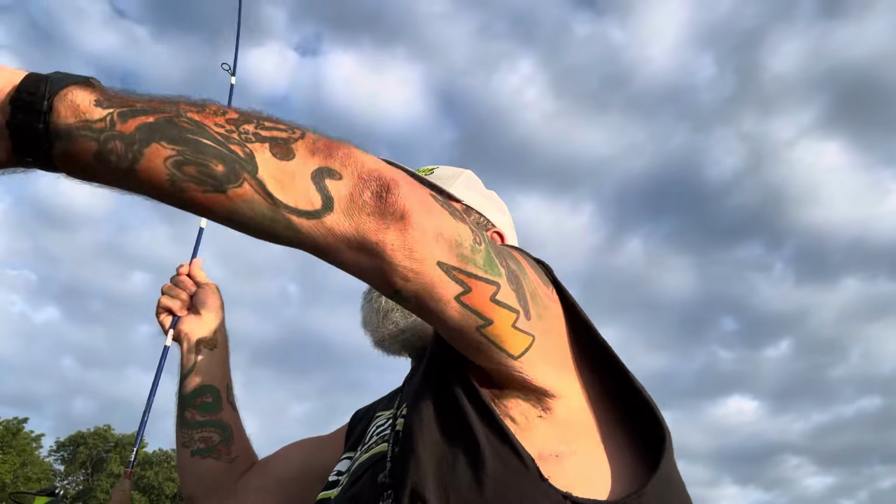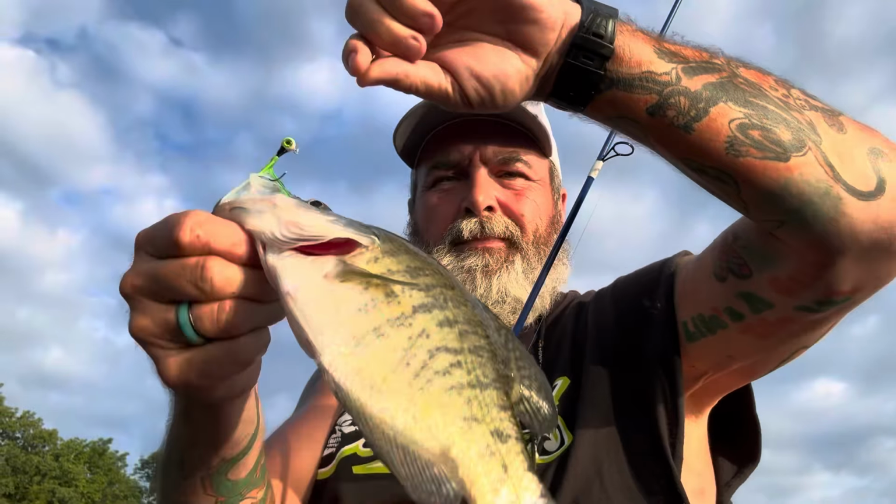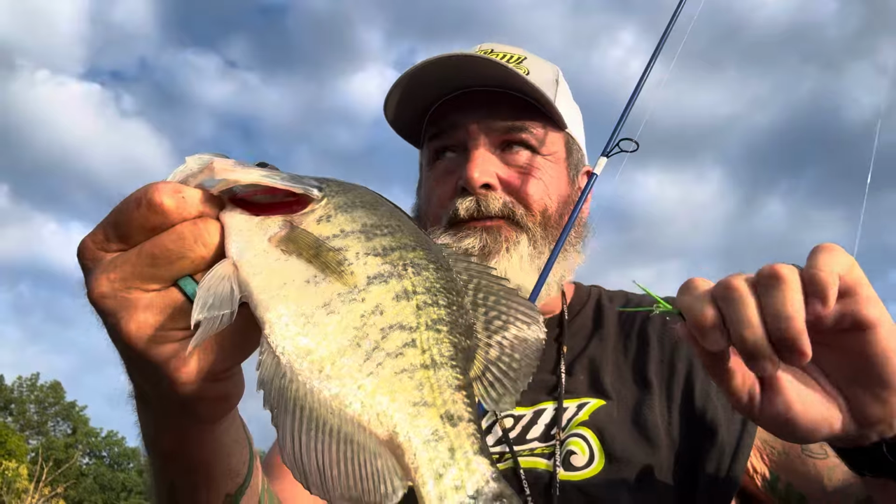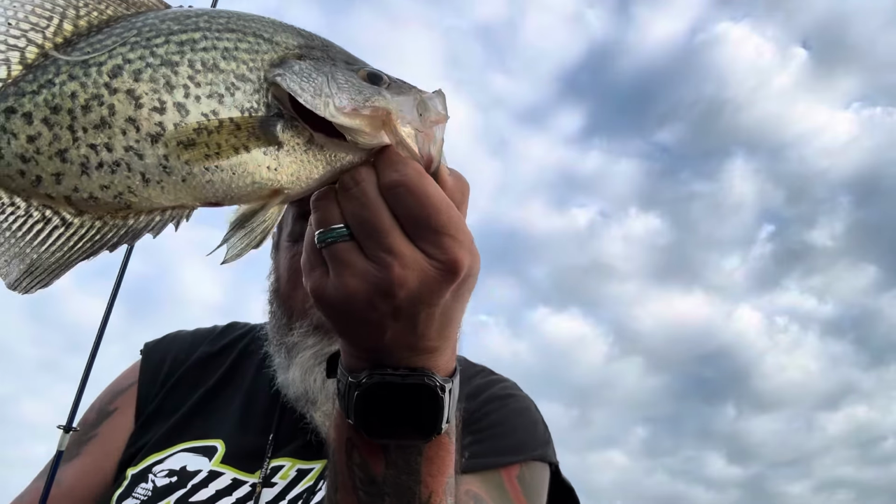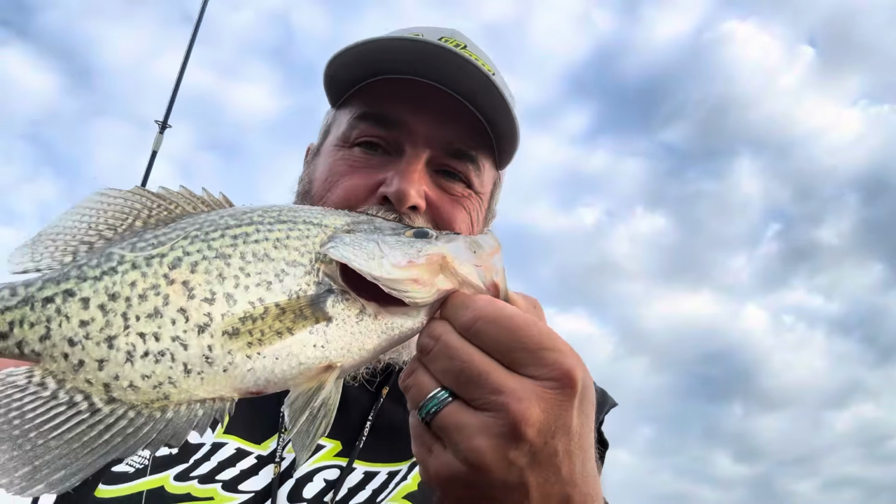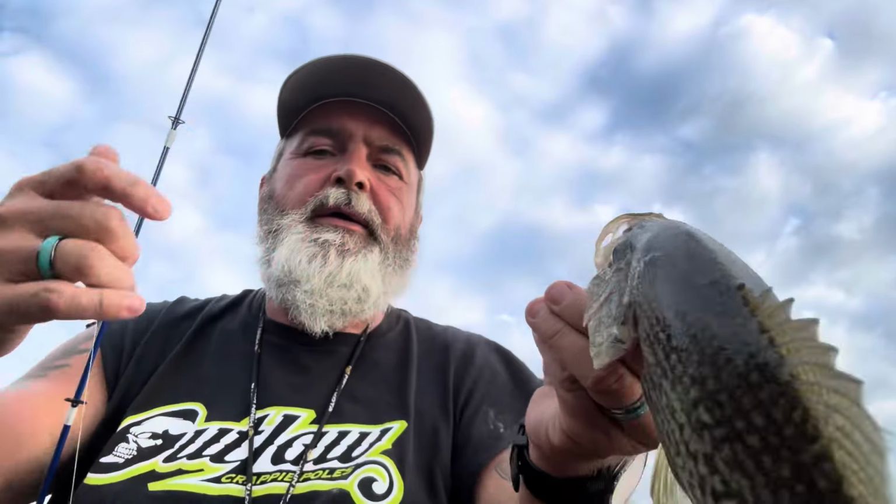I guarantee you I've probably already caught 3 limits. I mean, when you're catching big whites like that, it's hard to just stop. They're only like 2 foot deep now. Right there. Summertime crappie. Boom, boom. Check that one out. That's a huge crappie. Not huge, you know, 12 inches, something like that. Thick, good eating fish. Right there.